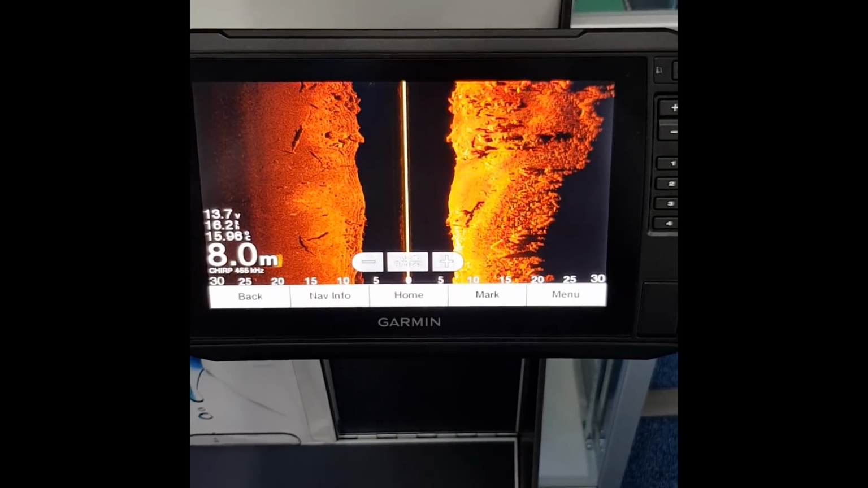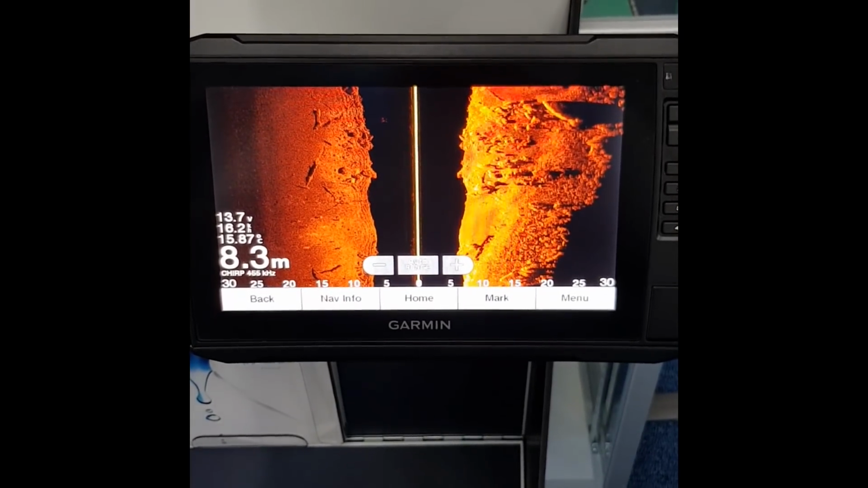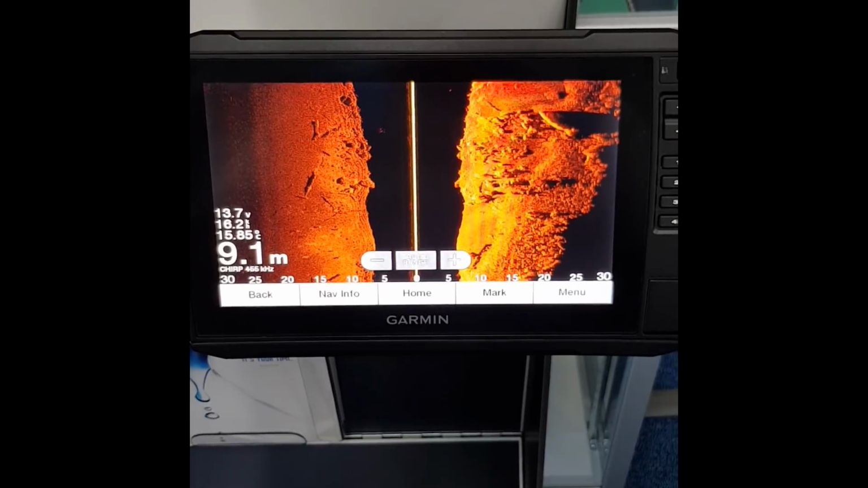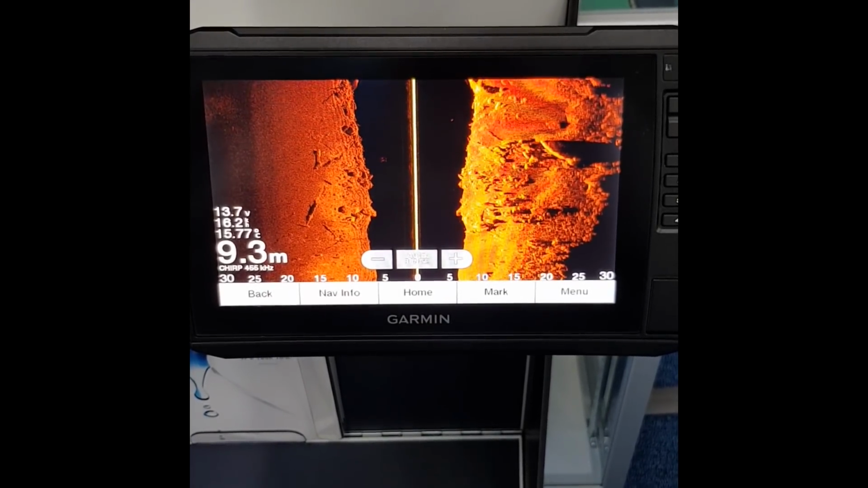Okay guys, so here we are in front of the 95 SV Plus. So what I thought I'd do is show you these cool little tricks that I use to optimize my picture, particularly in a high light situation in the middle of the day.